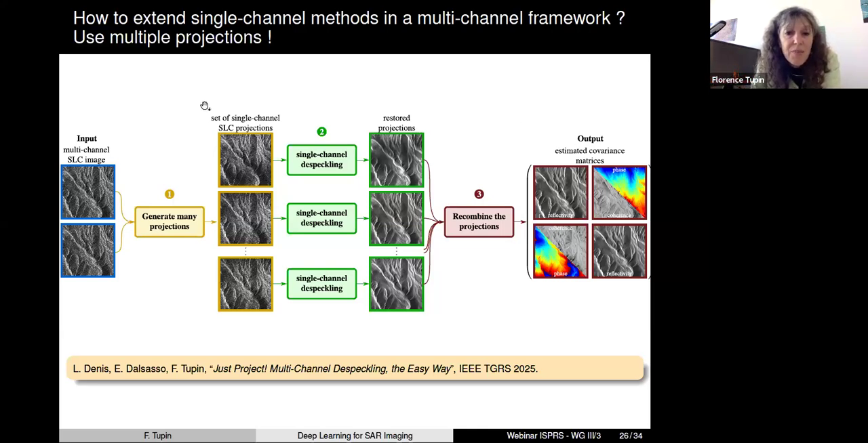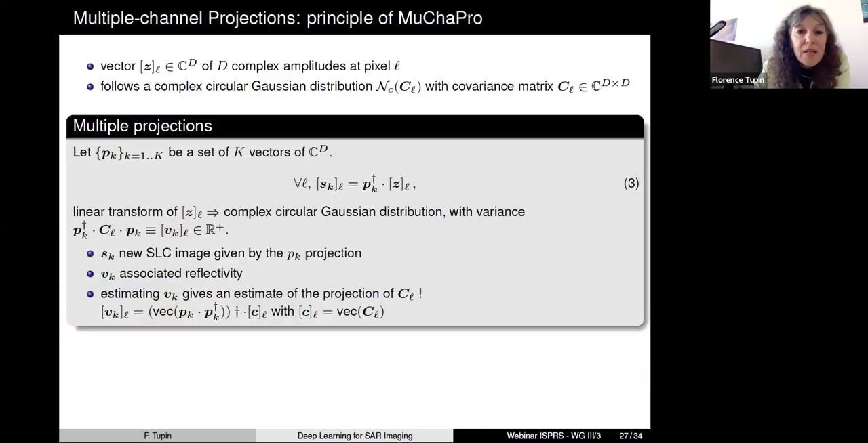Okay, so in fact, this method is very simple. You just create a certain amount of new single look complex images. You suppress the speckle in the best way you can for all these images, and you recombine all these projections to obtain the covariance matrix that you are interested in. Okay, so let me give you a few more details about each step.